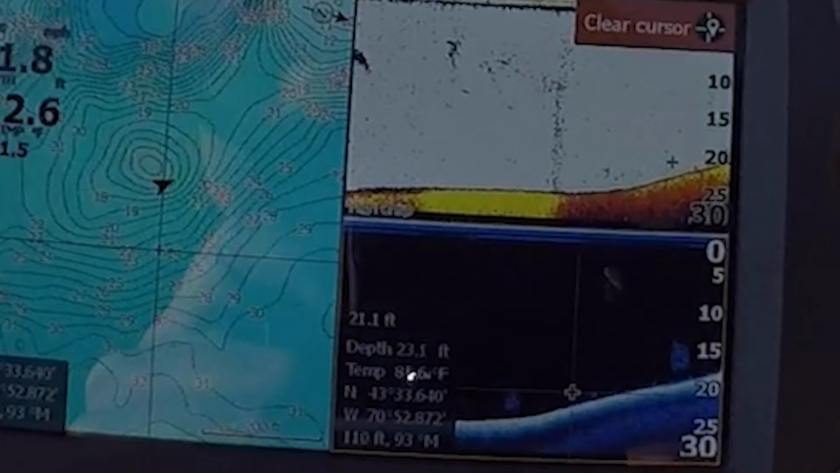That red means it's getting softer, and the yellow means it's really hard. And bass usually relate to that change in structure. So I figured I'm gonna fish this because it's a good area, and I think I see a bass. I'm pretty sure it's a bass, and you'll see what happens.